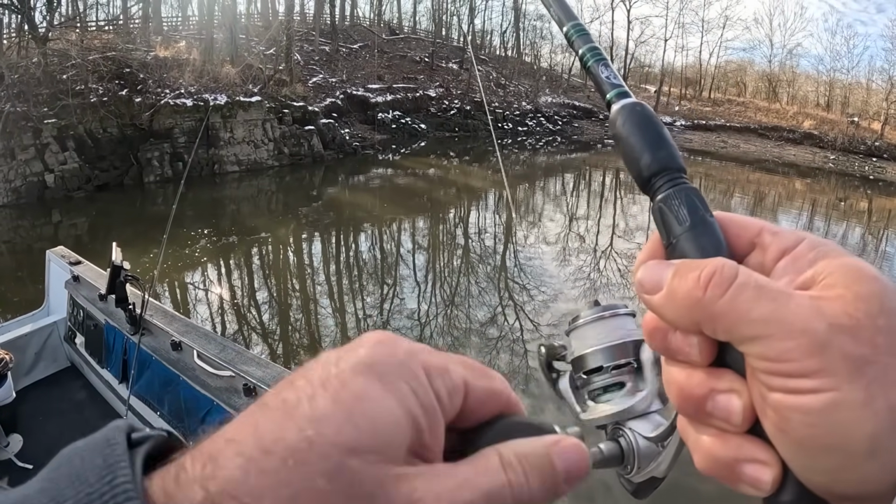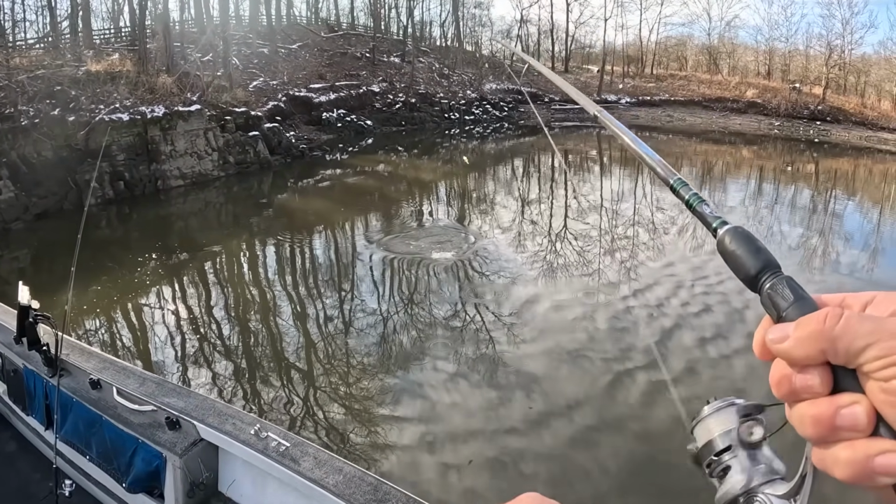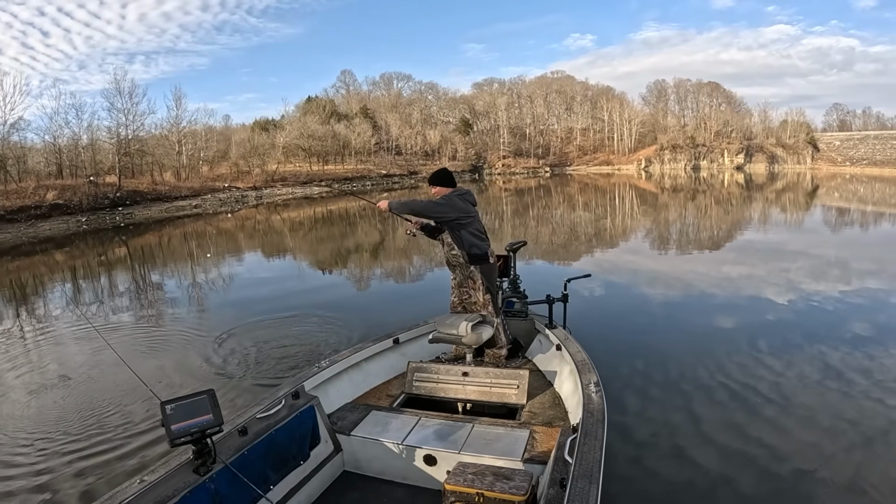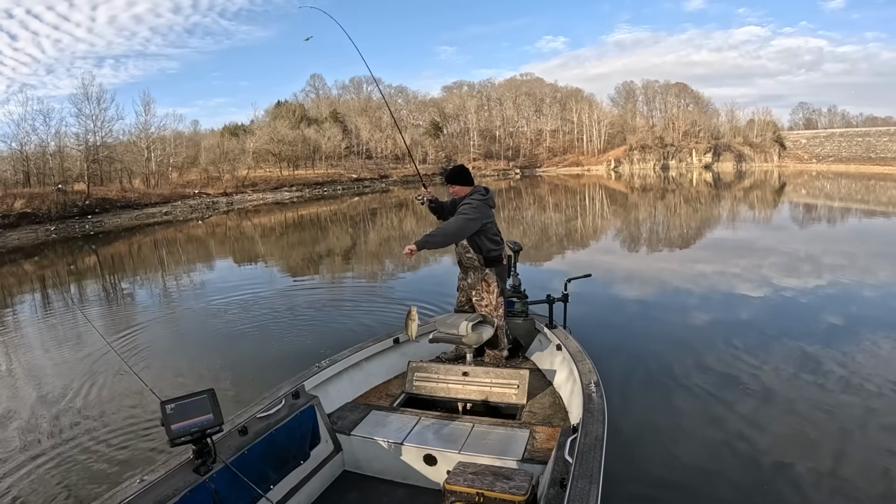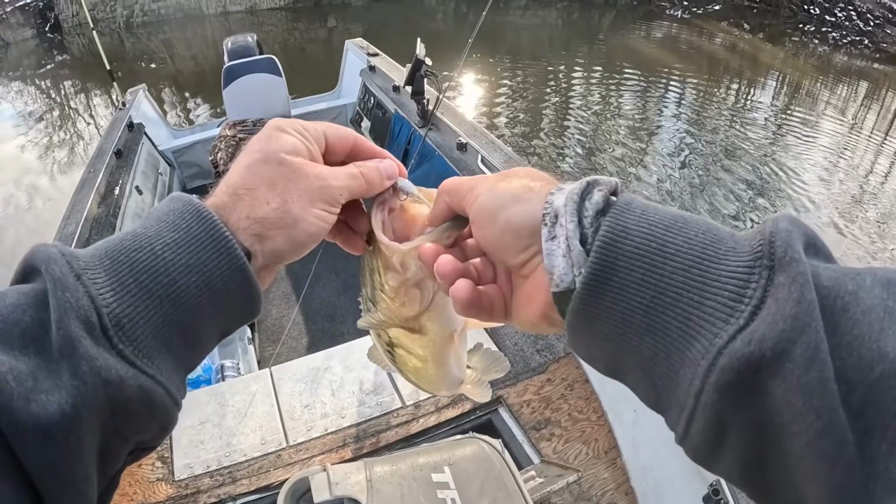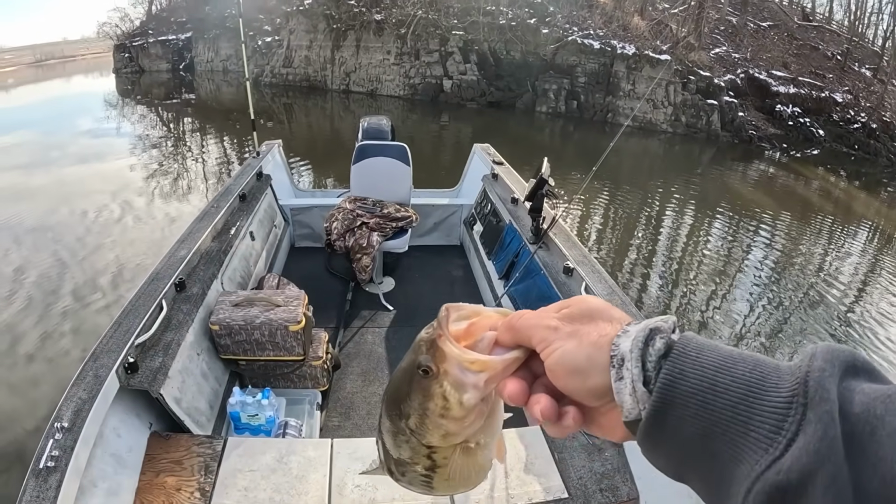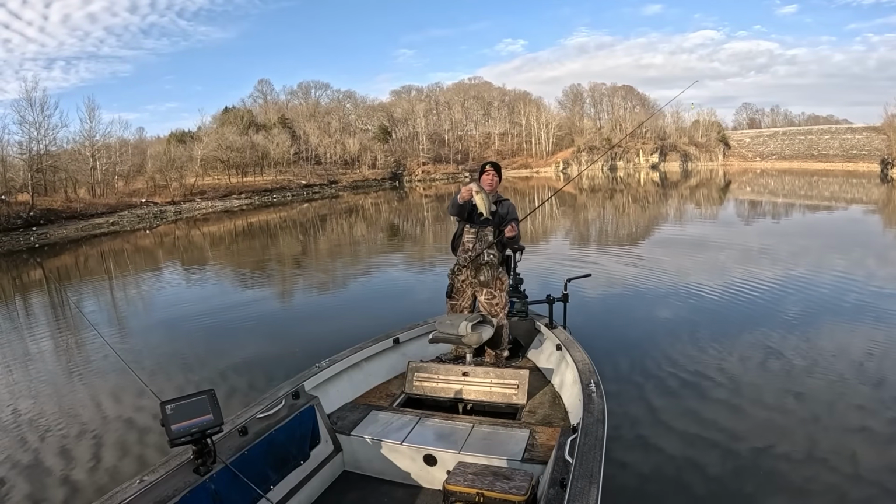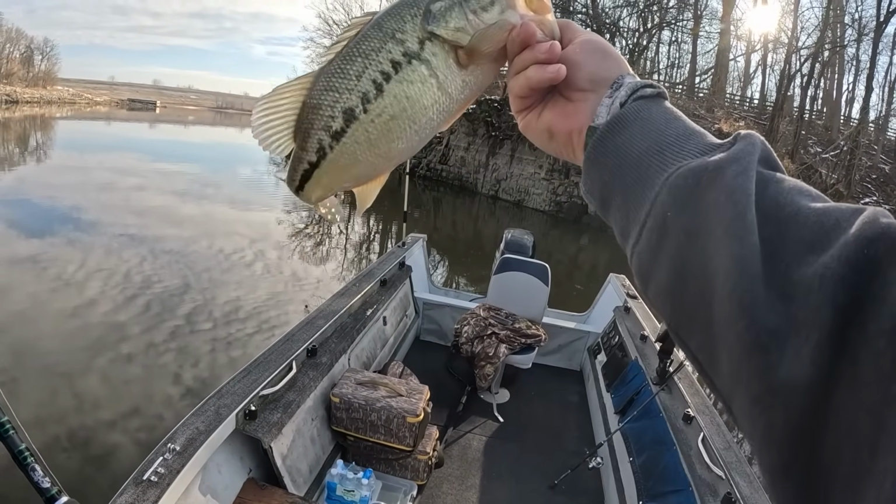Oh, this feels like a decent fish here. This is a good fish. Oh, it's a bass. Well, nevertheless, he's a good one. A football, a big old fatty. He ain't huge, but he's a fatty. Look at that thing. Well, he's been in there eating them shad, hadn't he? Or crappie. Or both. Pretty nice solid fish, healthy looking fish.